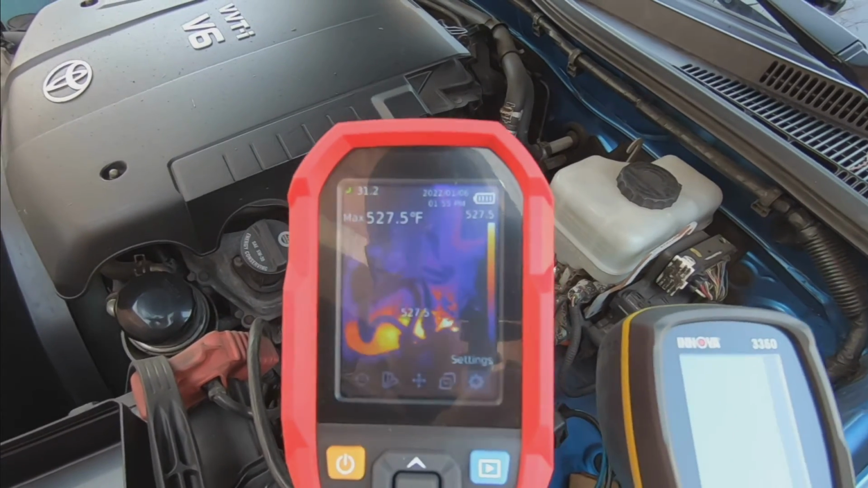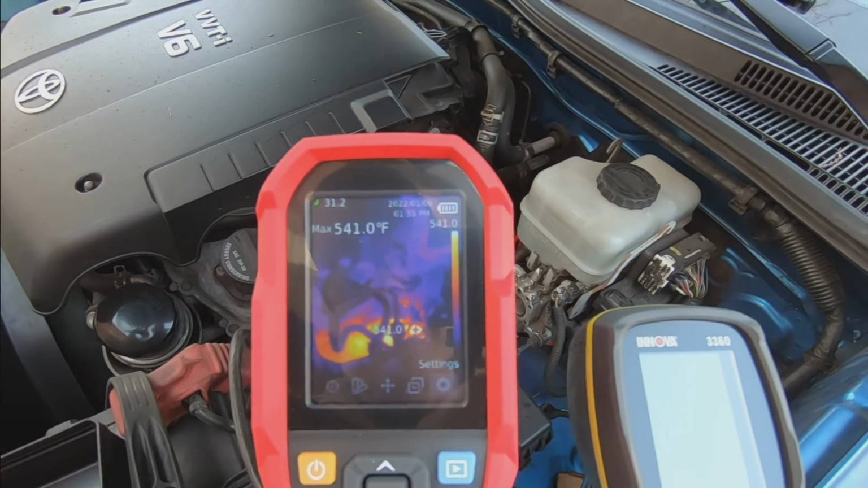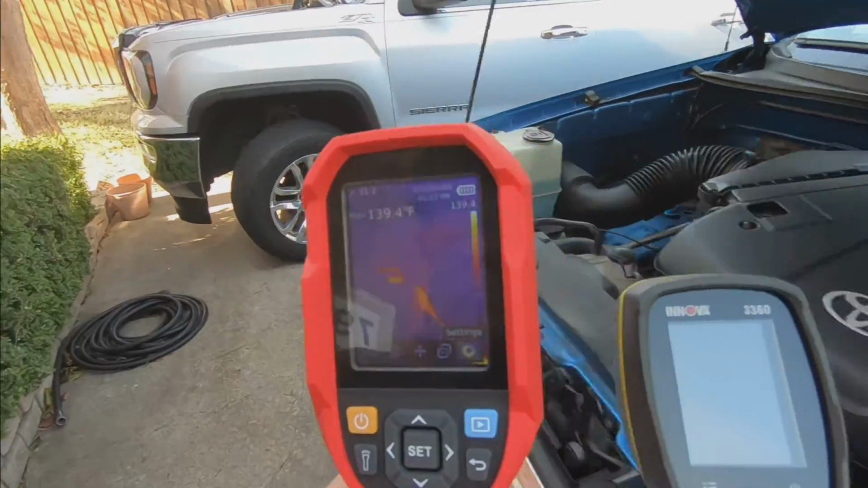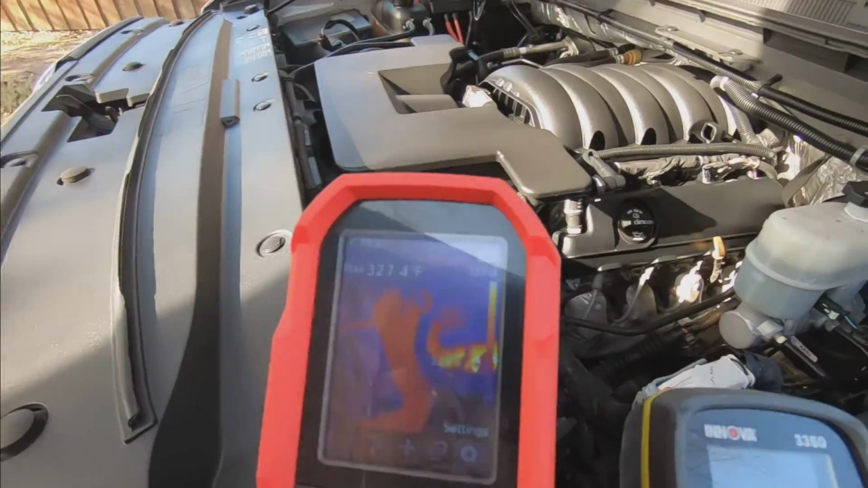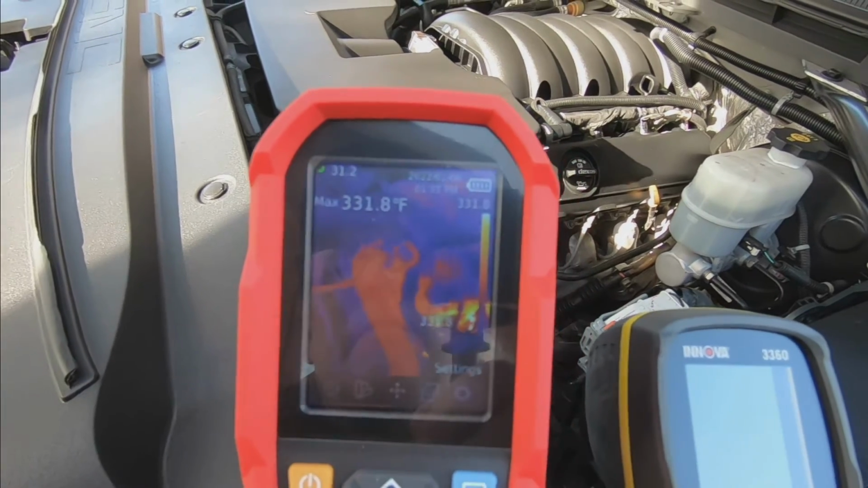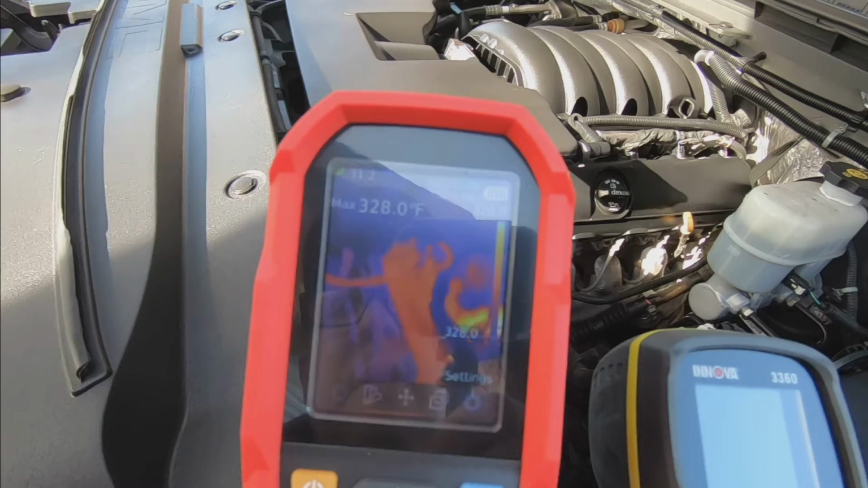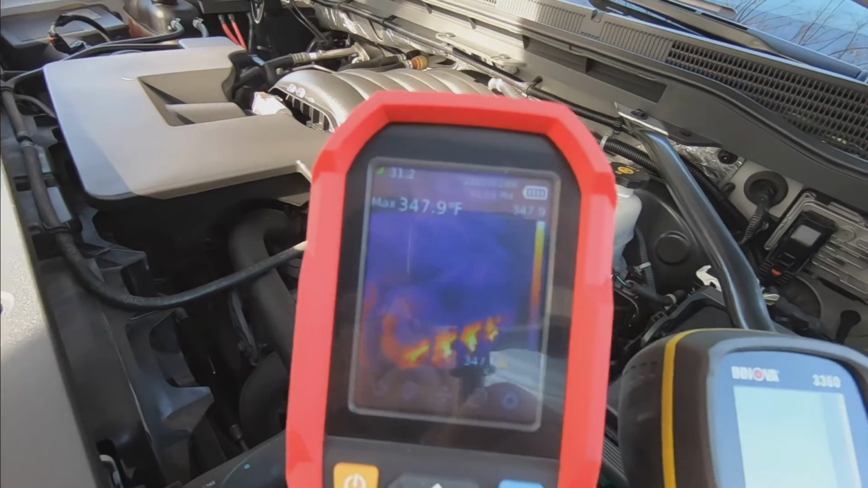You can see that the temperature is shown to be about 540 degrees or so. There's the upper radiator hose, the little coolant hose going over to the throttle body.